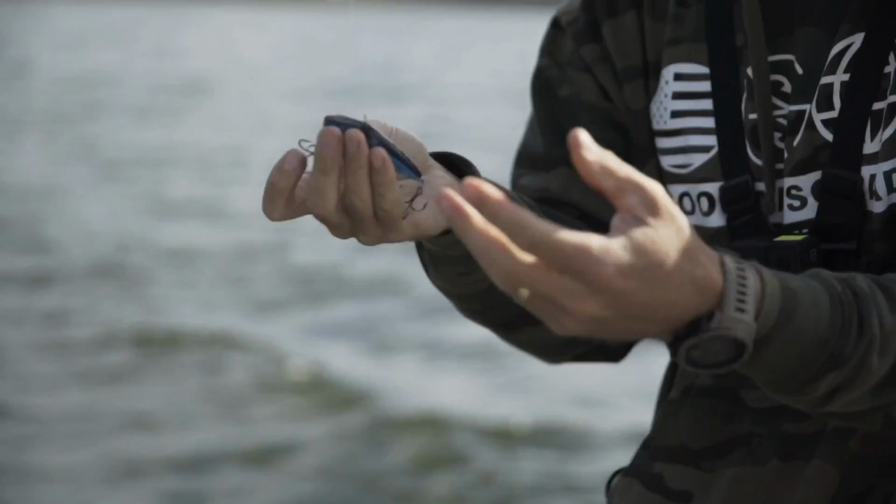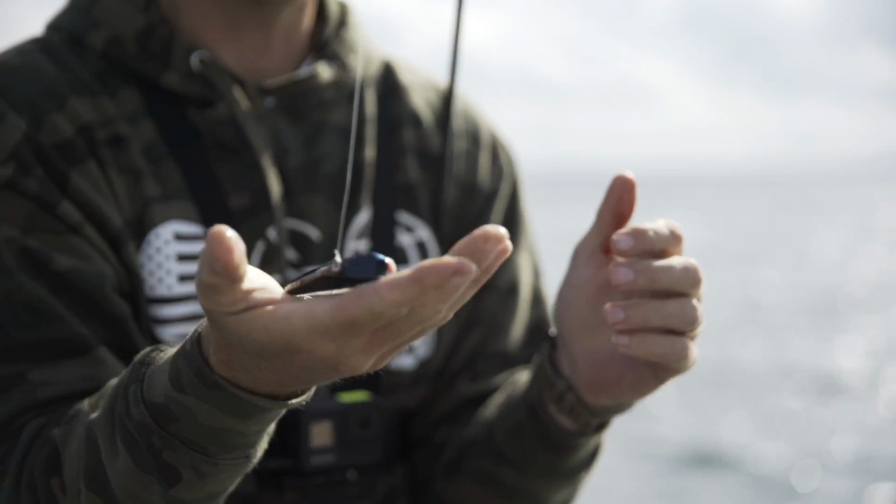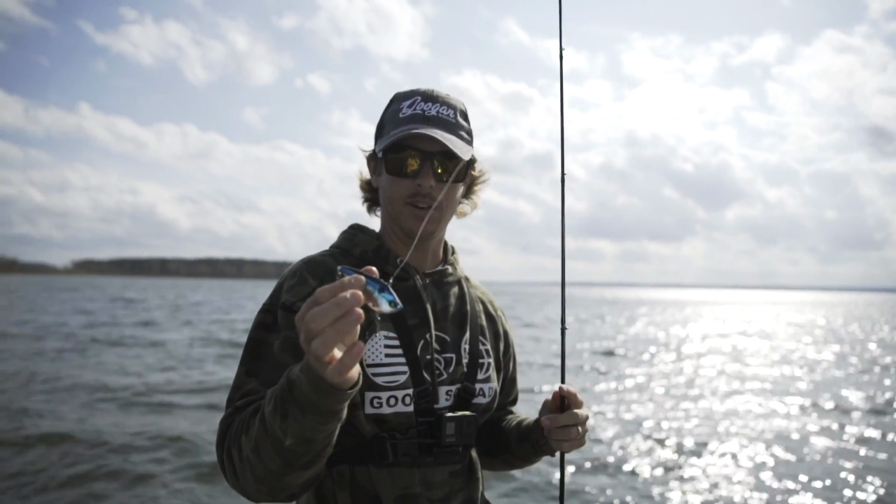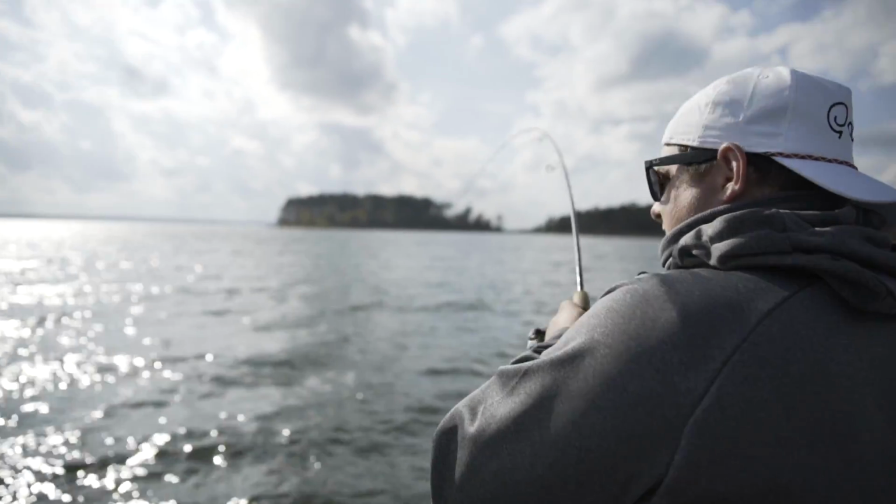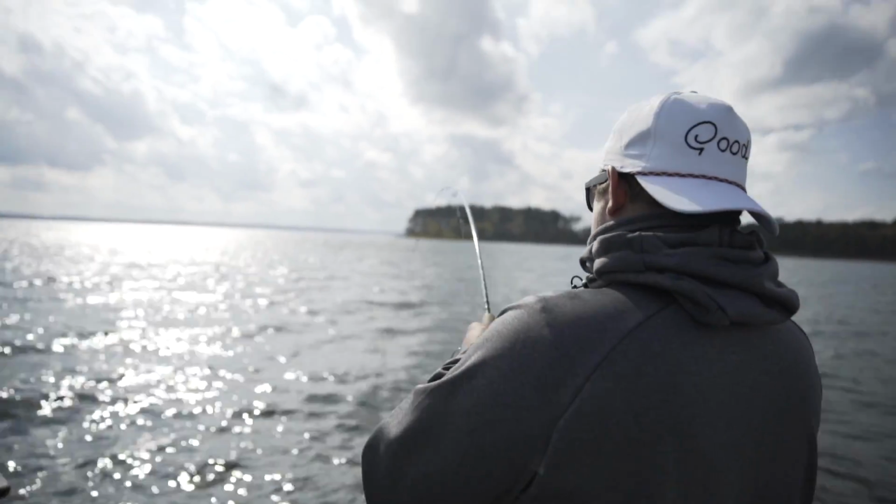Taking the clutch. This is the grande clutch. It sinks a little faster, and I threw it out and I let it go to the bottom, and I was just pumping it up. Oh, that's hooked up too. Texas shot.